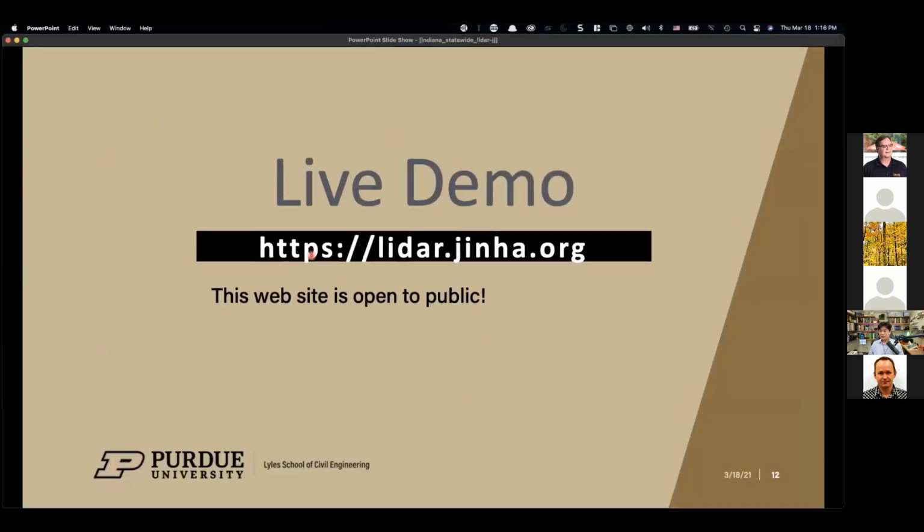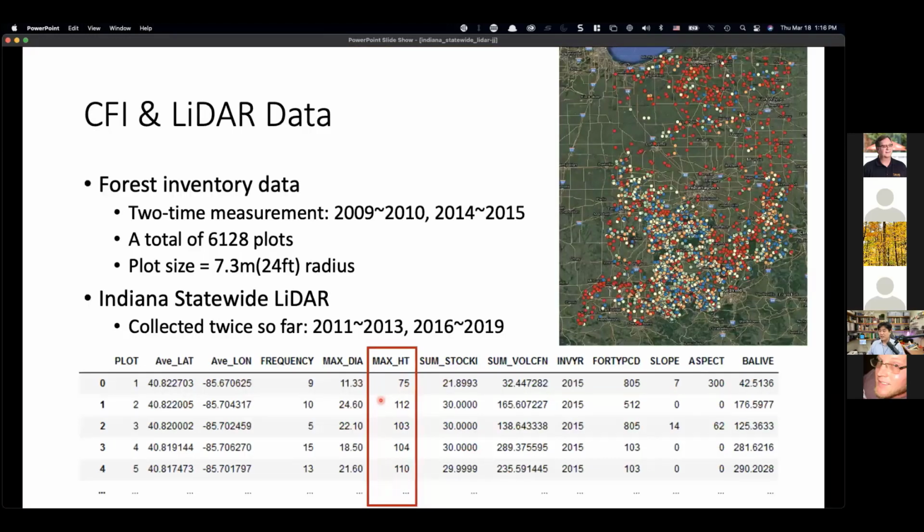So coming back to the presentation again, this was a live demo of this website. It's open to the public, so anybody can go and download the Indiana statewide LiDAR data for your research. And so this kind of data is good, but what's the good use of this kind of data set? One of the most recent efforts that we are developing together is trying to come up with some kind of tree height measurement evaluation or assessment, not at a smaller scale, but over a much larger area.